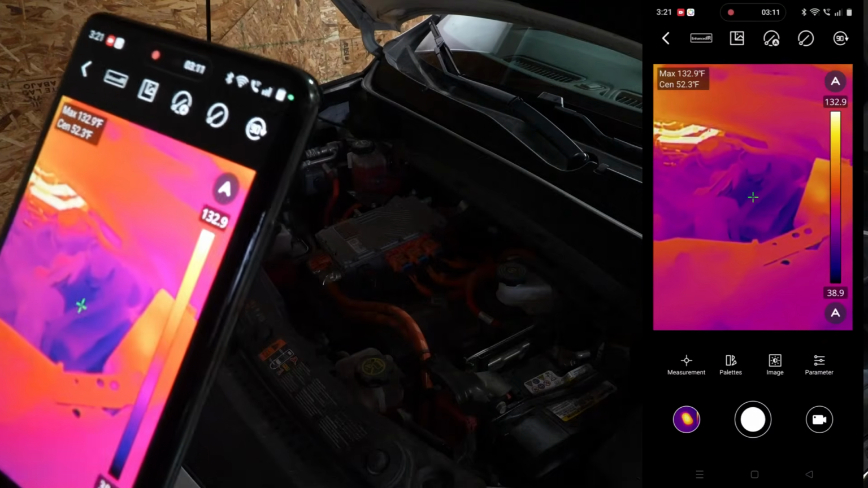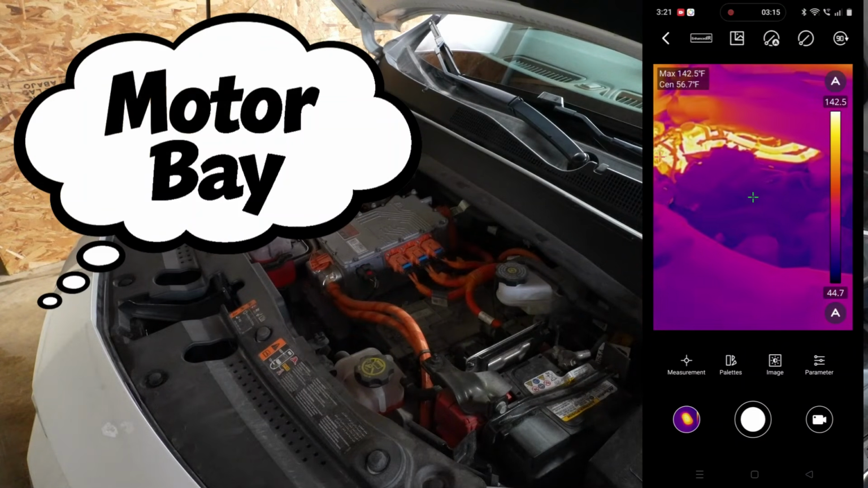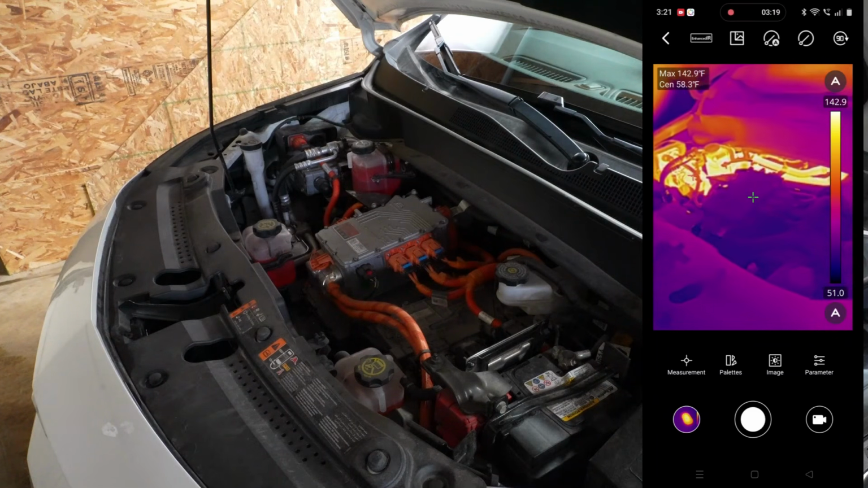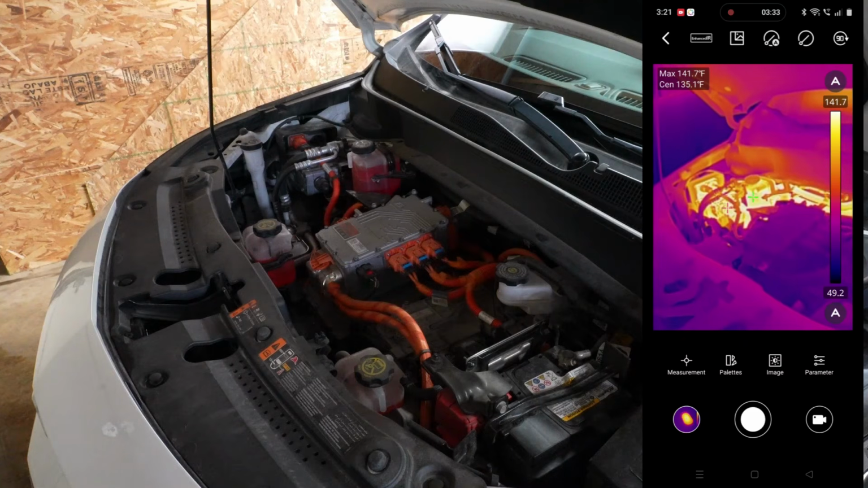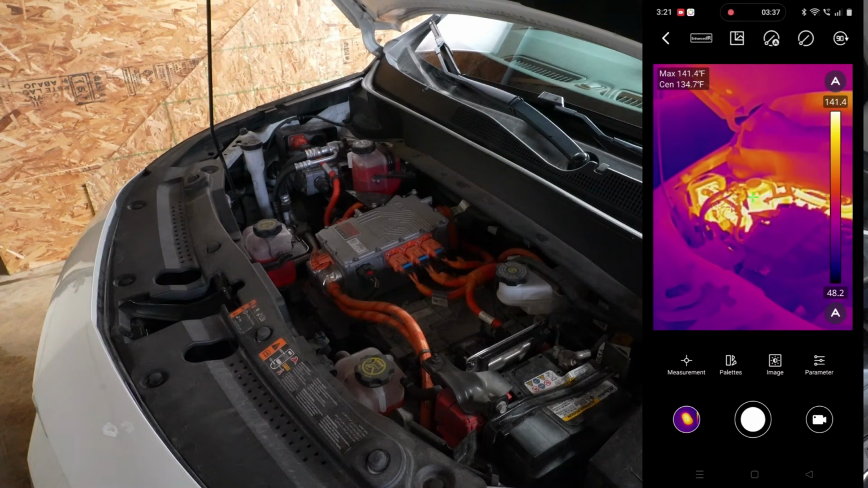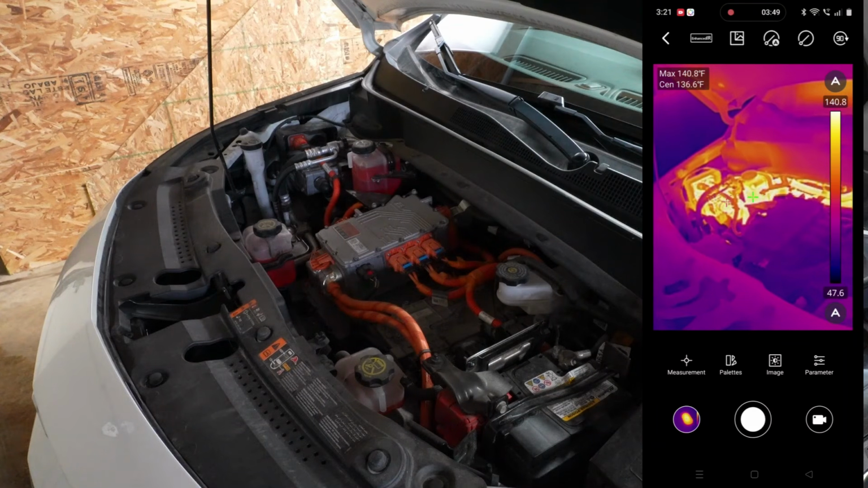Now here comes the fun part. We're taking a look at the engine bay of my electric car. I have had this running, and you can see all of the components that need to make heat. Well, they're nice and warm. You can also see that it's going to point out the max temperature in the frame. Right now the max temperature is 141, 142 degrees Fahrenheit. And then you can also see in the top left corner, it's going to tell you the center temperature. And the center temperature, which is what that little center crosshair is on, is right around 135 degrees, 134 degrees.